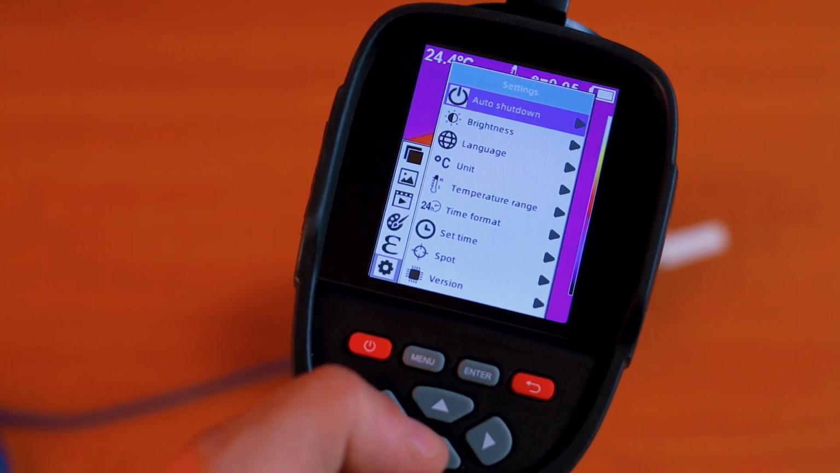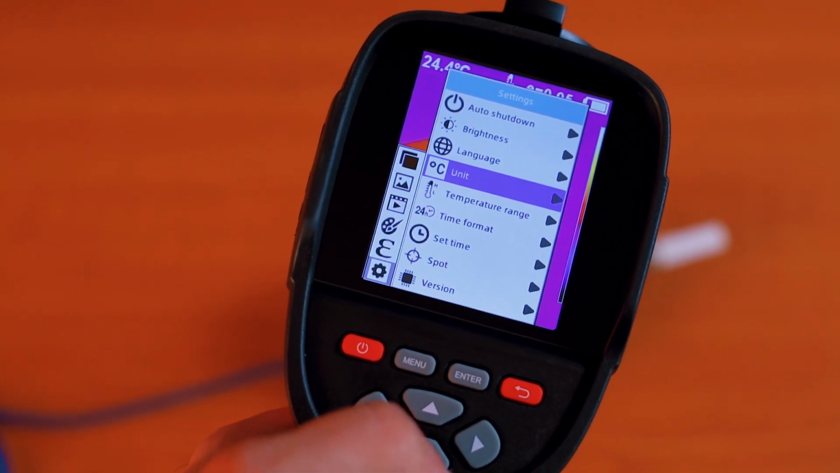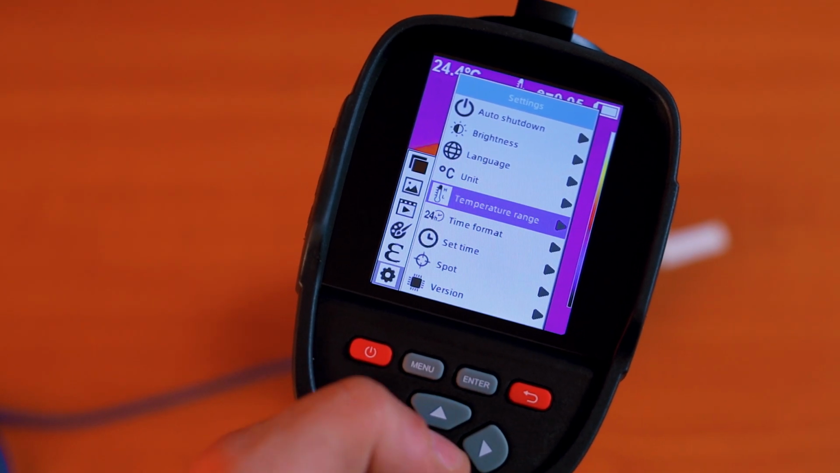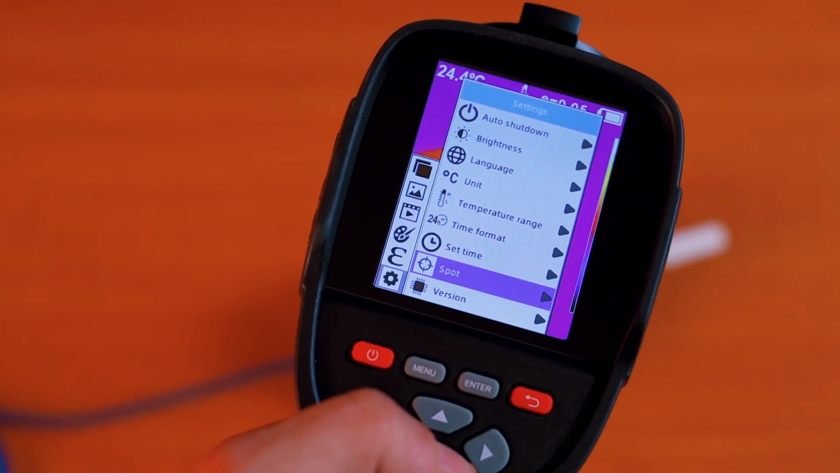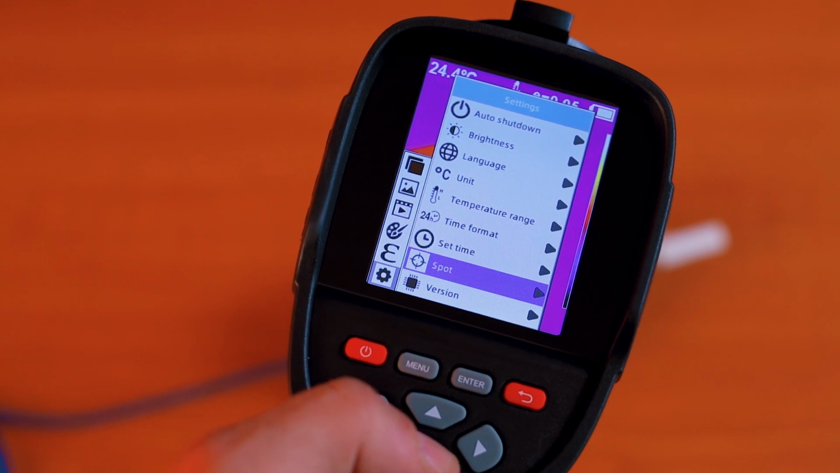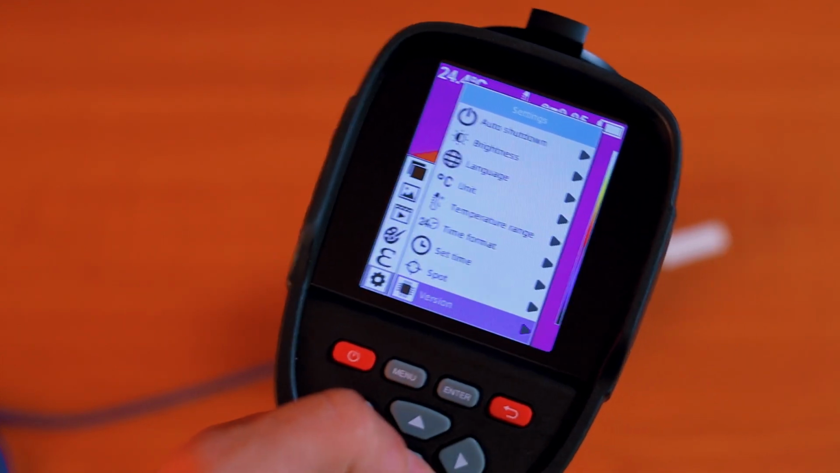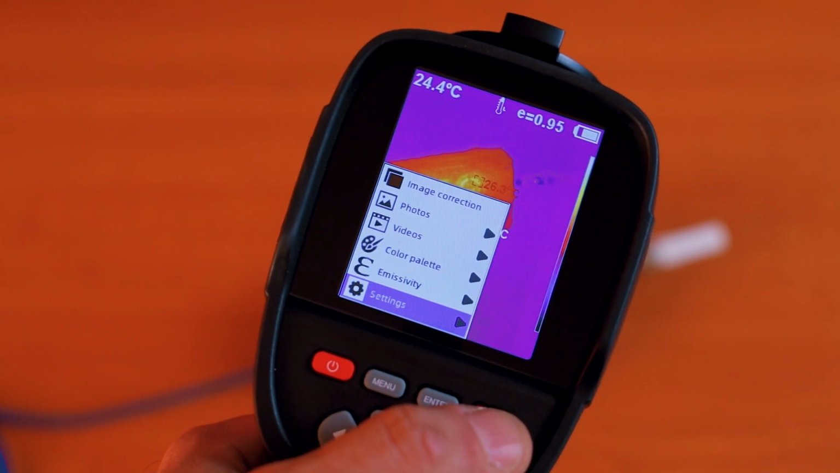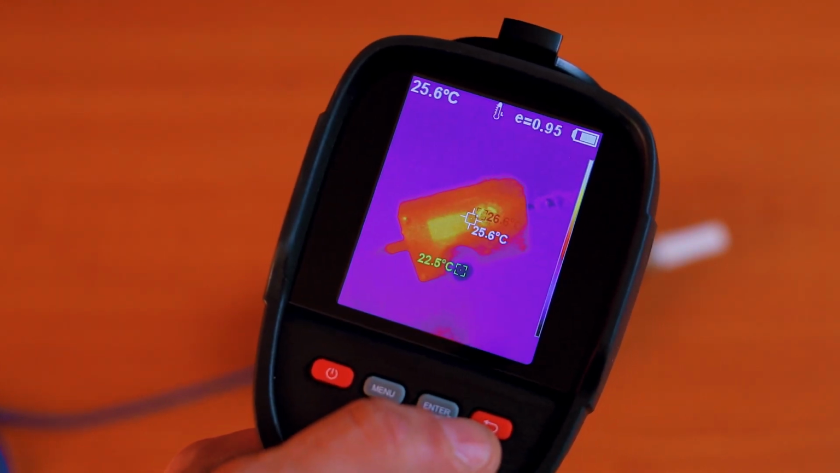You can also change the brightness, the language, the temperature unit, temperature range, time format. You can set the time. You can work on the spot, I guess is the thing fixed on the center. We'll go back. And the version. I think this is the spot over here, the one that's showing in the center.